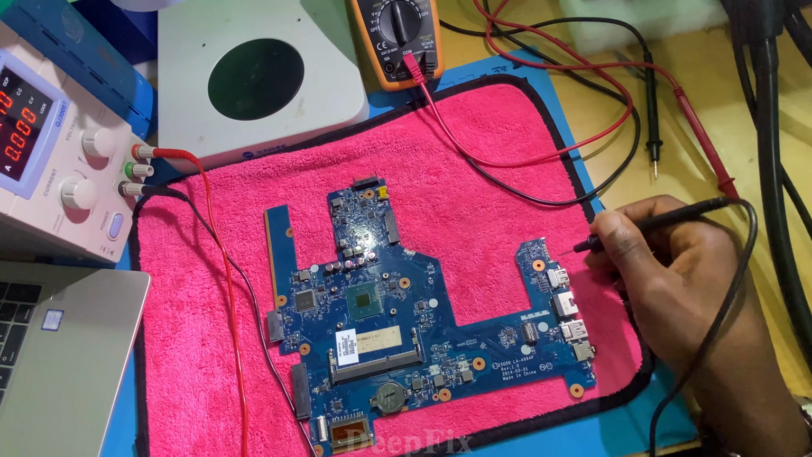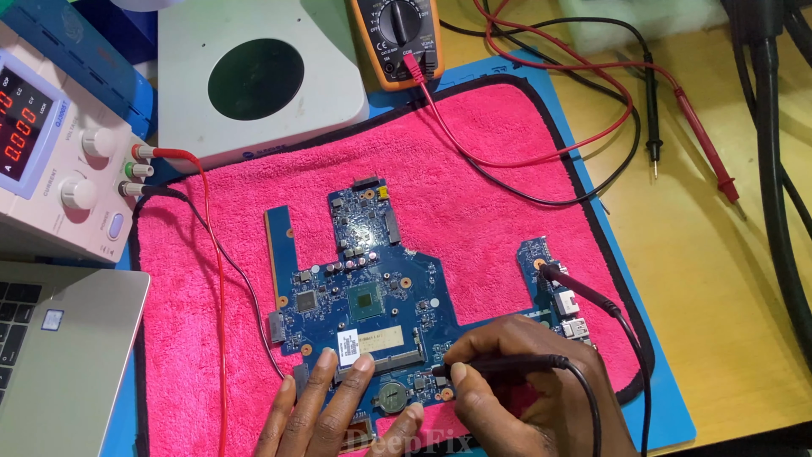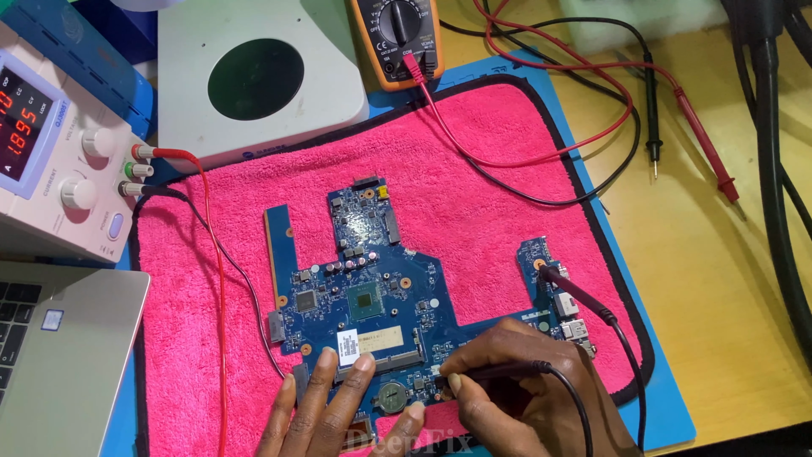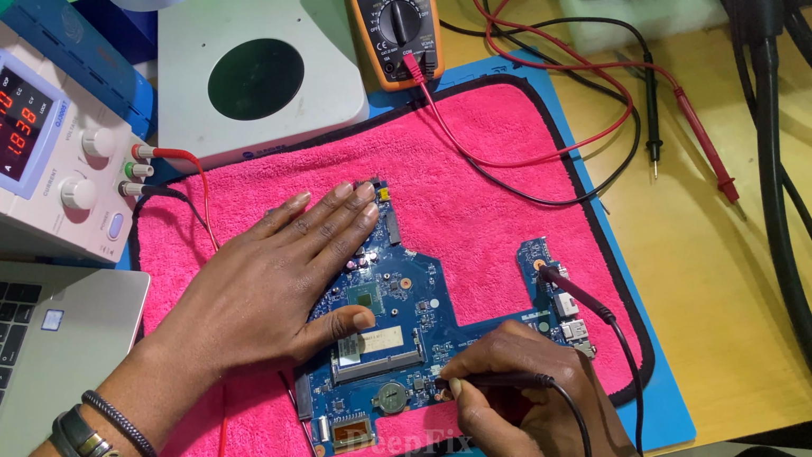You place it anywhere and take this one to inject the voltage to the component which has the short, and you can use your hand to feel the hot part.